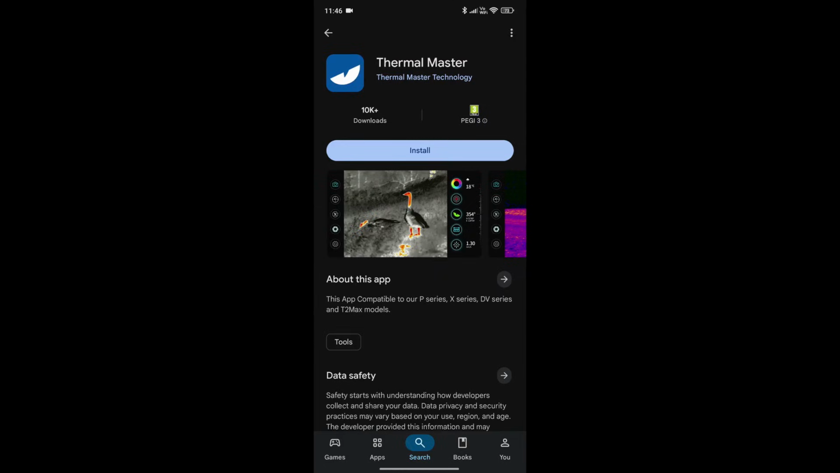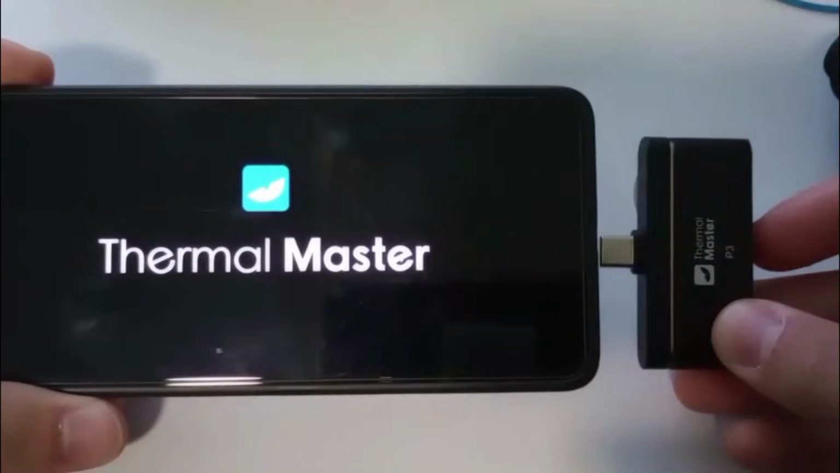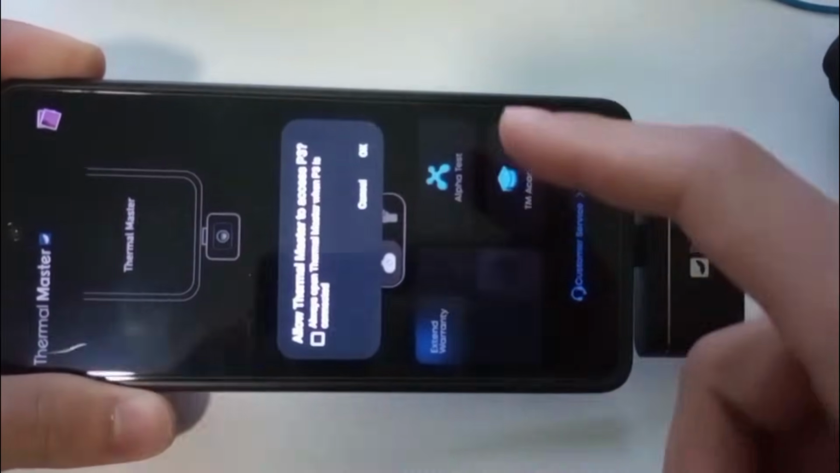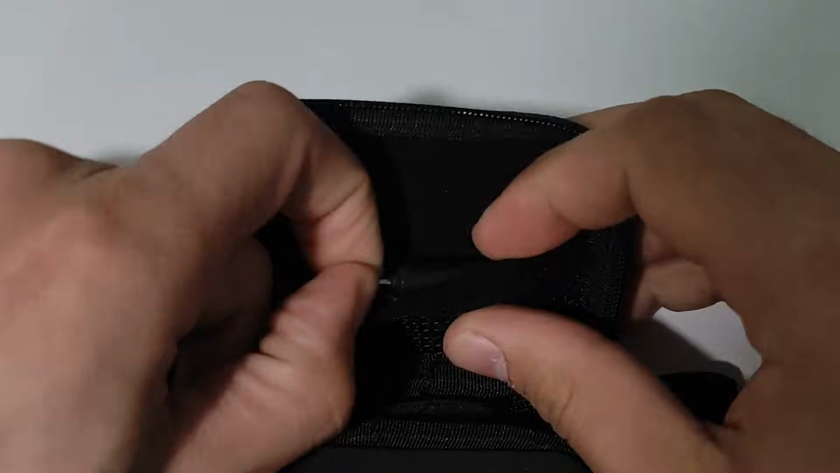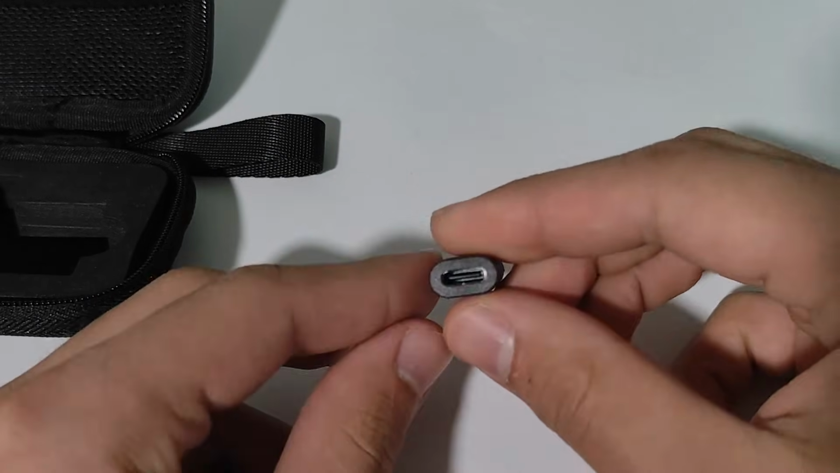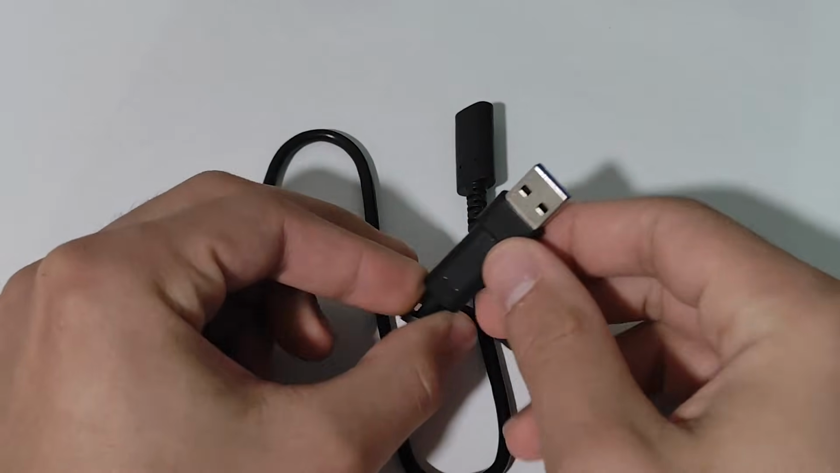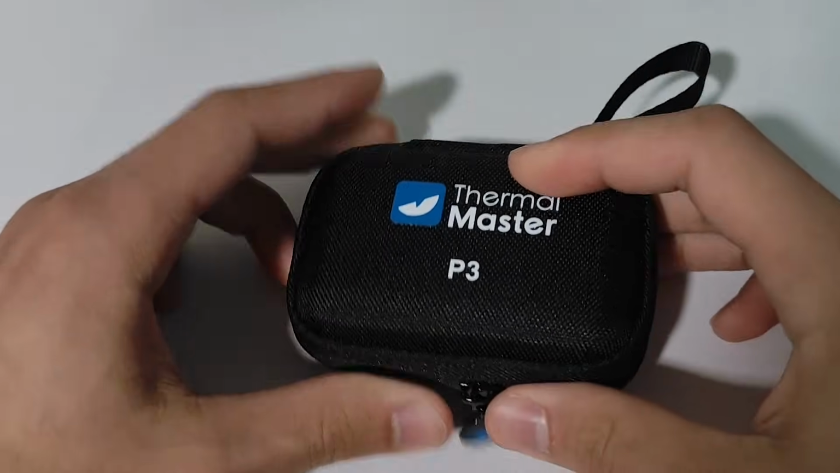So back to the Thermalmaster P3, all you have to do with this camera is install the app on your phone and you're just ready to connect it through the USB port. The nice thing is that it doesn't have any internal batteries, it just uses your phone to get powered, so it's one less thing to think about. There's a handy adapter in case you have an iPhone with a lightning connector, as well as an extension cord if you want to connect it to your computer. There's also a very nice compact case to carry it in, so whenever you need to take it around with you, you can just stick it in your pocket.